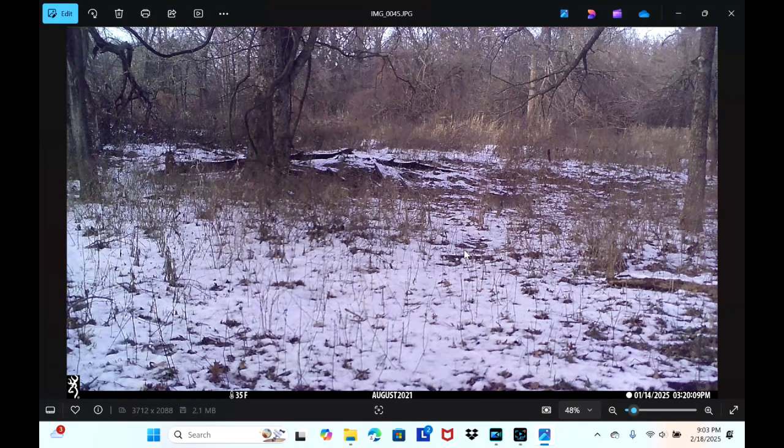So what we're going to do is take all three of these cameras and go through the woods, walk, get them, and look at them. I've kind of condensed them down. There was a whole ton of pictures of rabbits and squirrels and raccoons and things like that, but there is something on here that's actually pretty cool. So stick along and we'll find it.